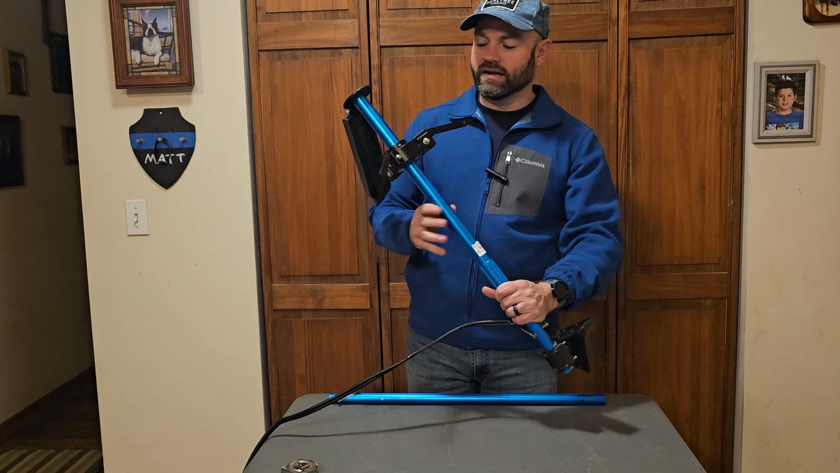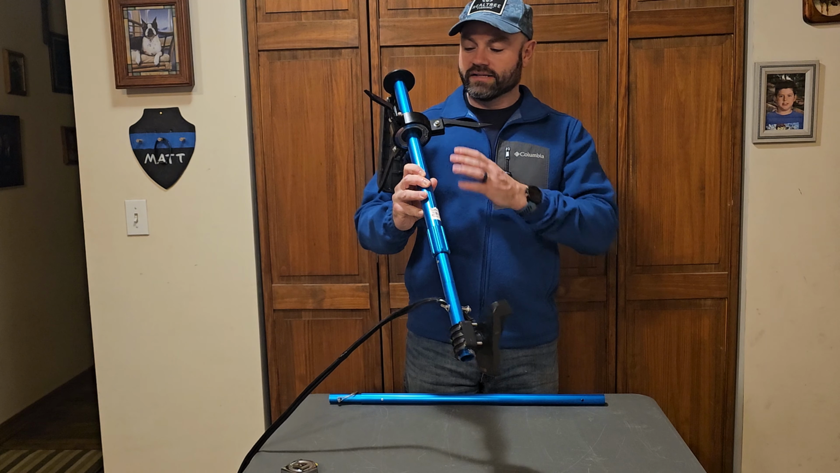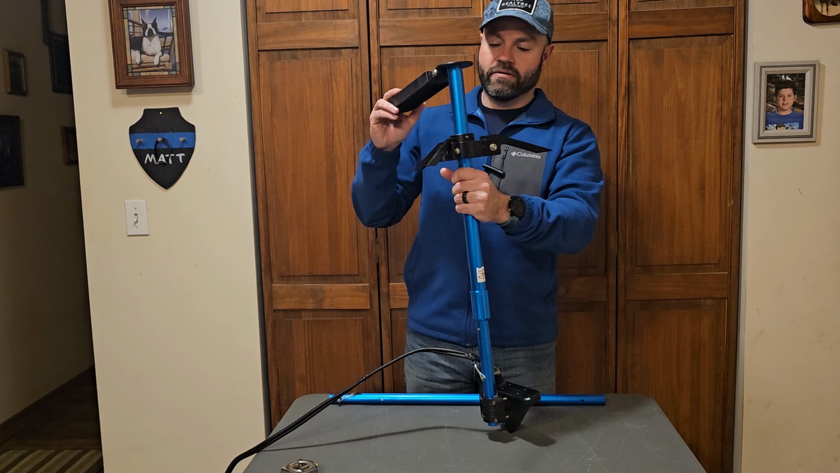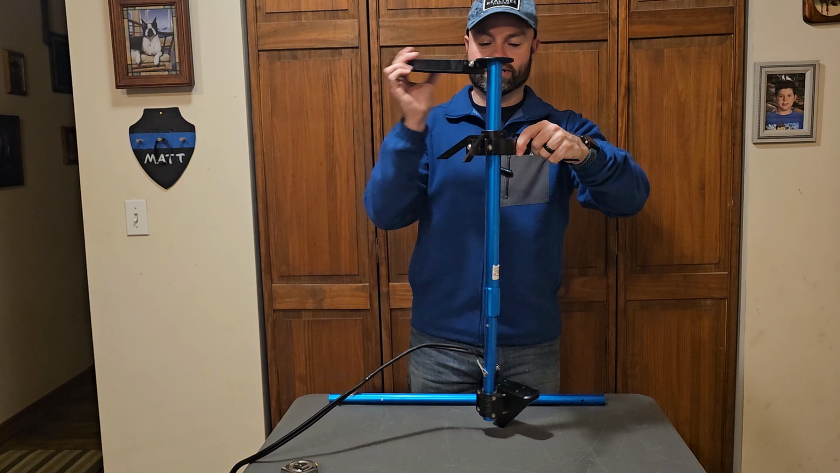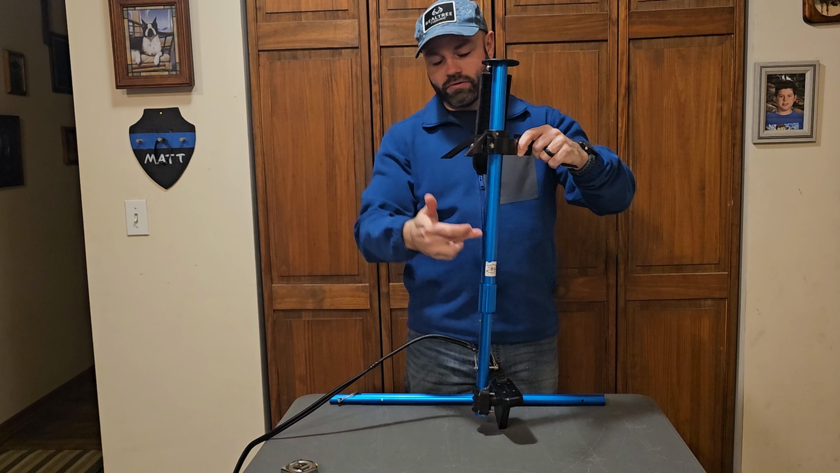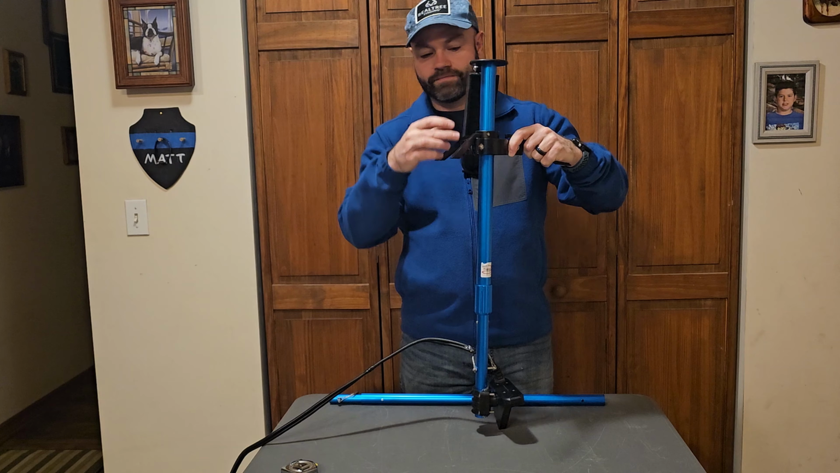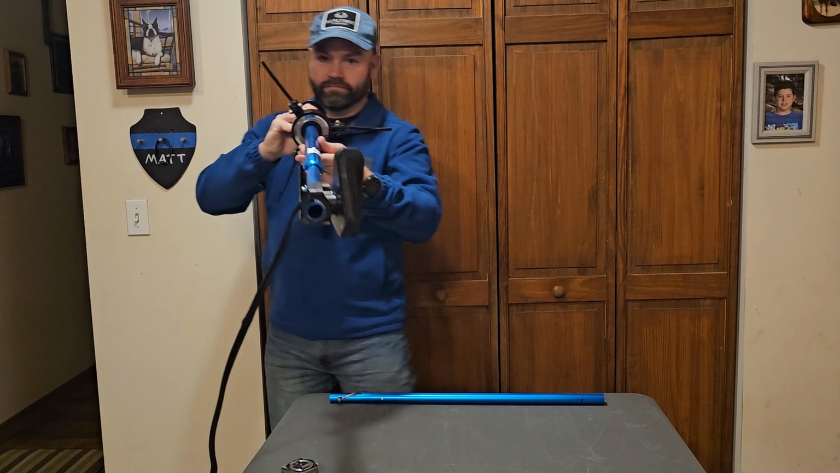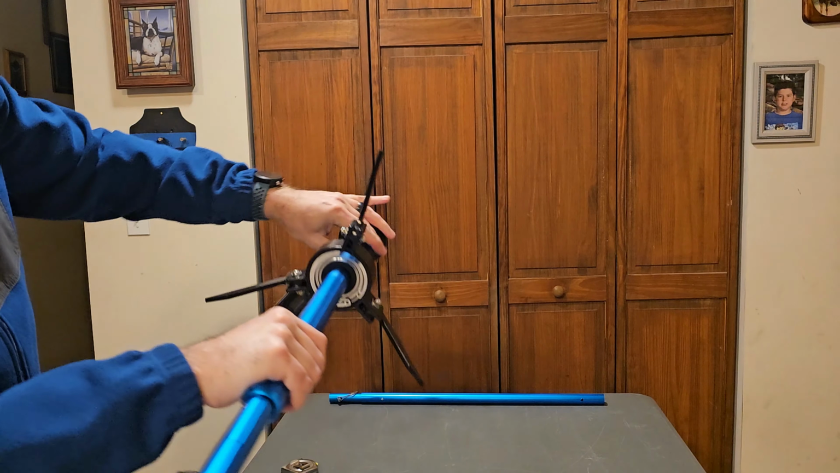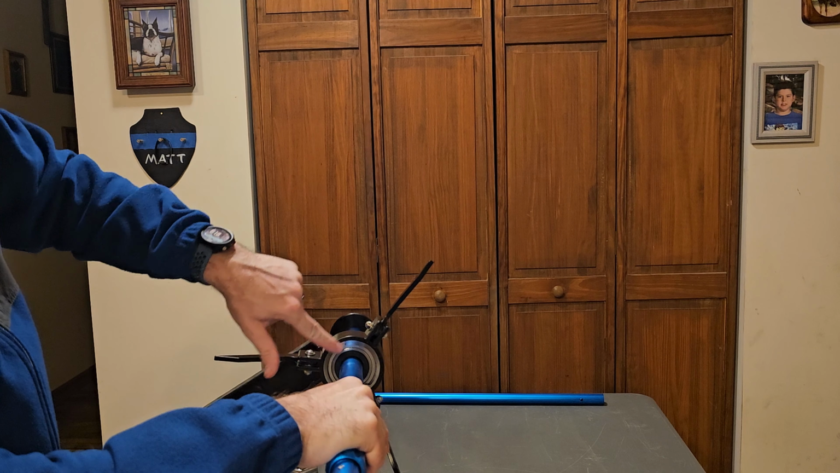The one thing that I noticed when I was looking into this before I bought it is it says it has a ball bearing setup, which allows this to turn. So as you turn this, the whole pole rotates within this collar. And the bottom, if you can see, is where the ball bearing is.